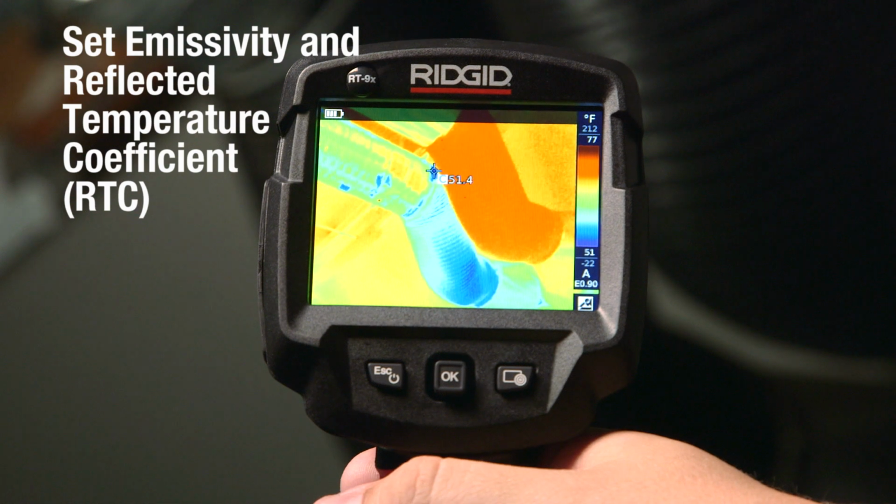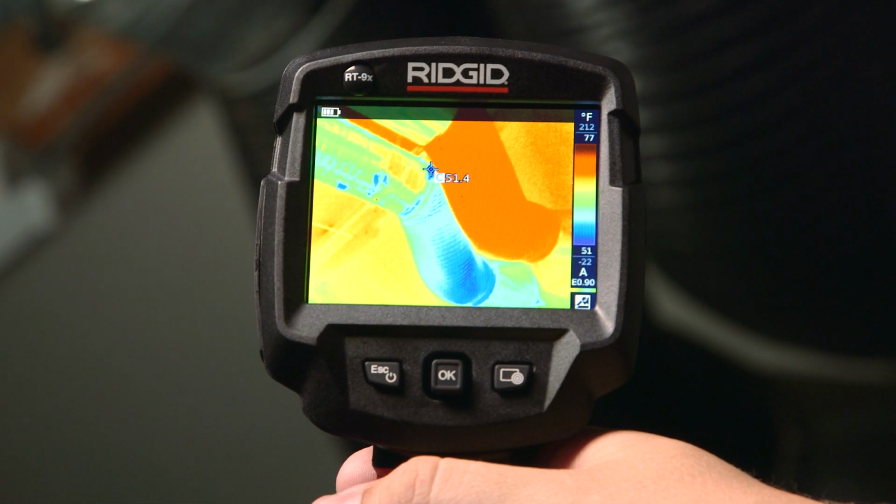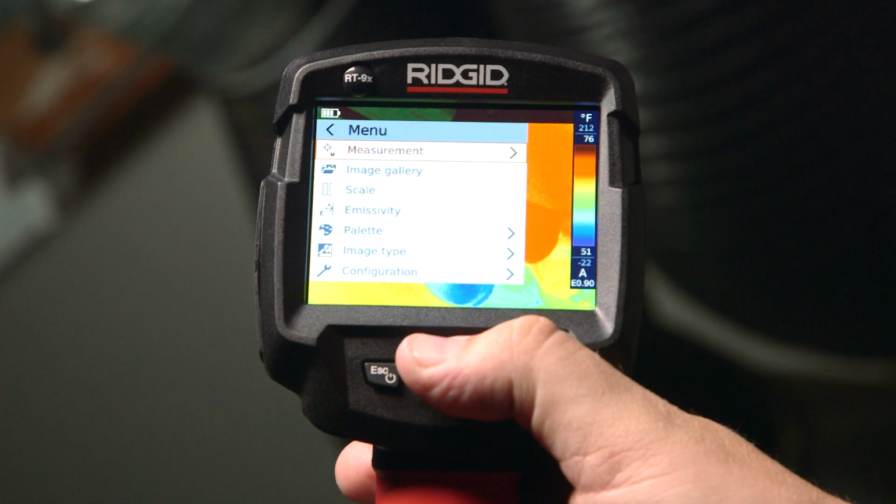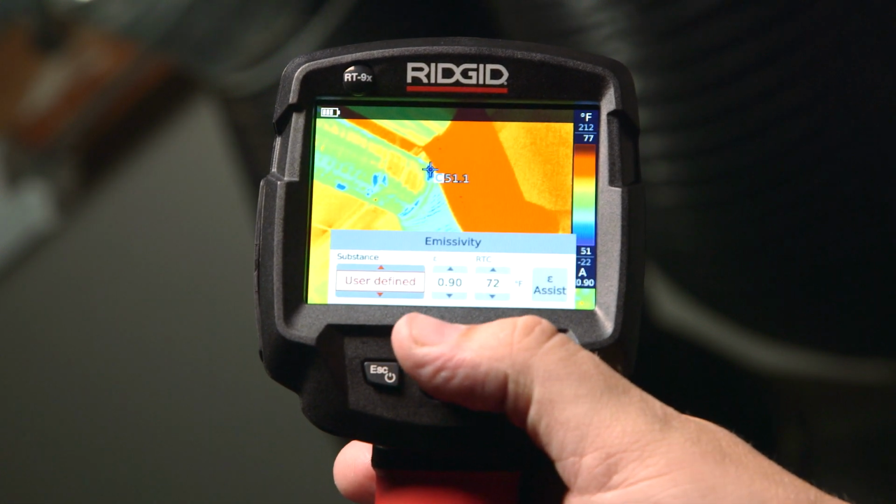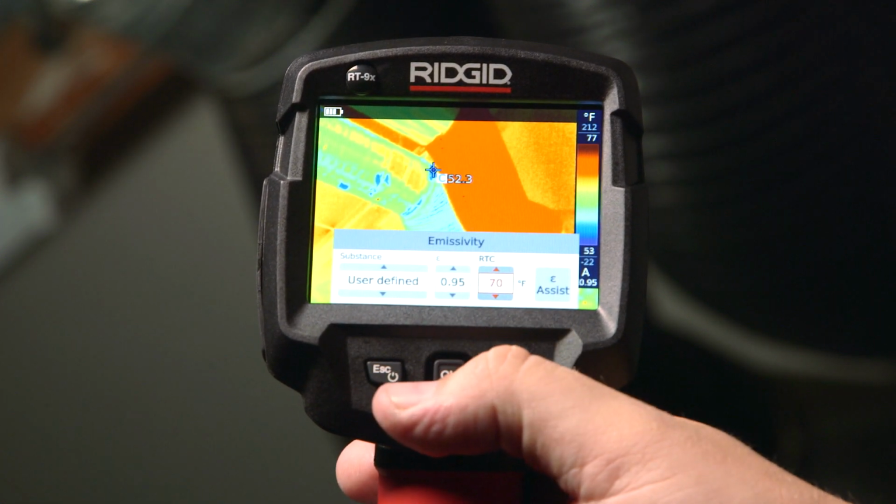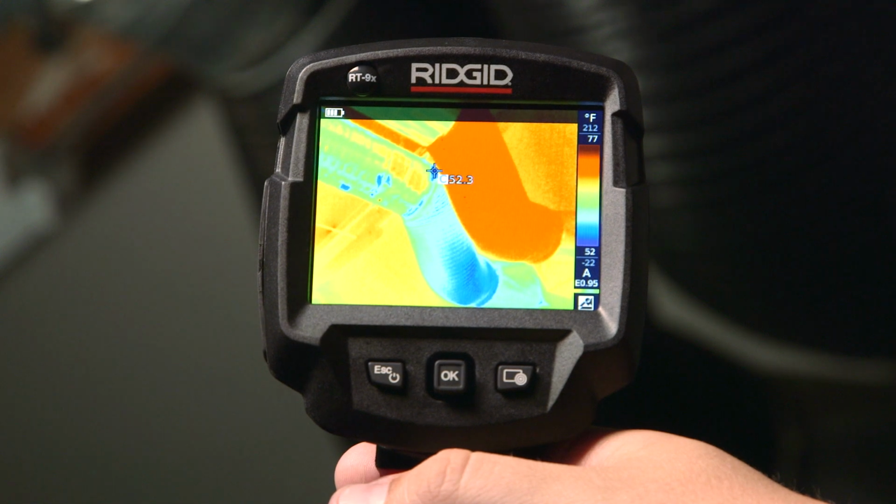Materials with different surface characteristics generate different images. They can be opaque, transparent, reflective, or non-reflective. To get the most accurate measurements, you'll need to adjust the emissivity and reflected temperature coefficient, or RTC. Set the emissivity, which represents the energy radiated by a particular material. Set the RTC, which compensates for thermal background energy. Both of these measures can be set automatically using the E markers and the E assist function.